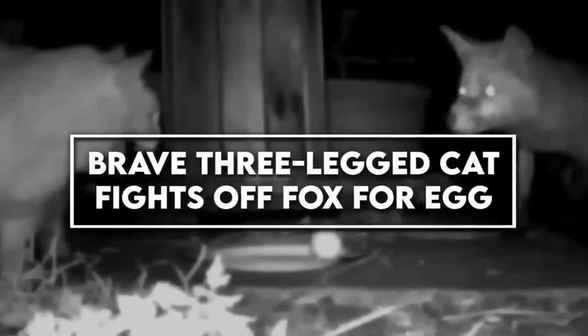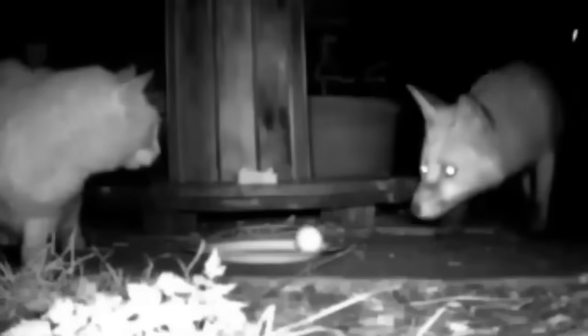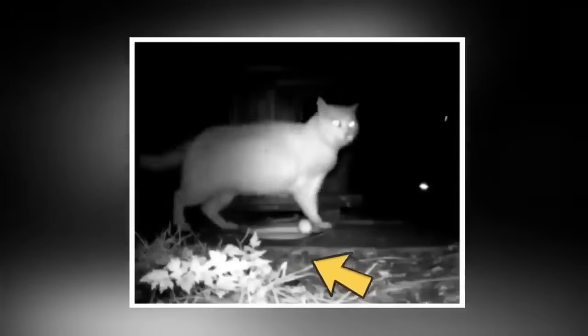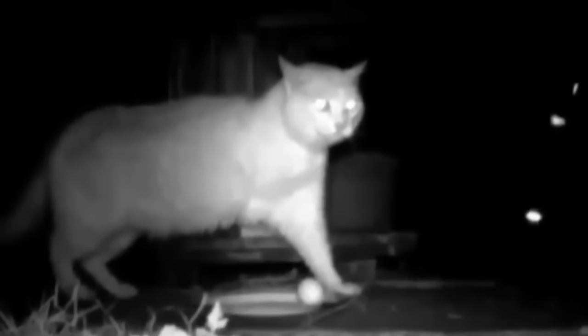11. Brave three-legged cat fights off fox for egg. This amazing video captures the moment a cat puts up a fight against a fox who's trying to steal an egg from its territory. What's even more impressive is that the cat has only 3 legs, yet it's still able to hold its own against the cunning fox.